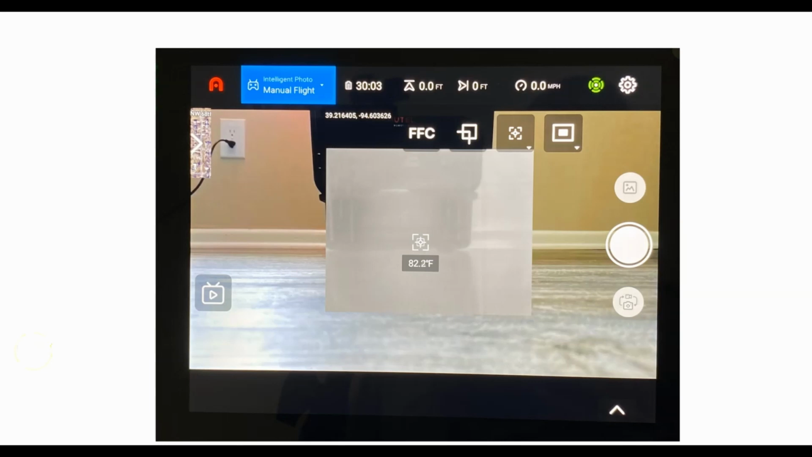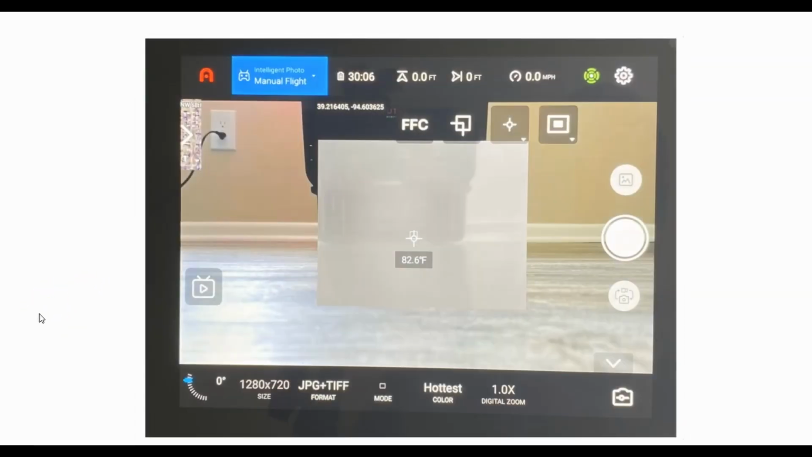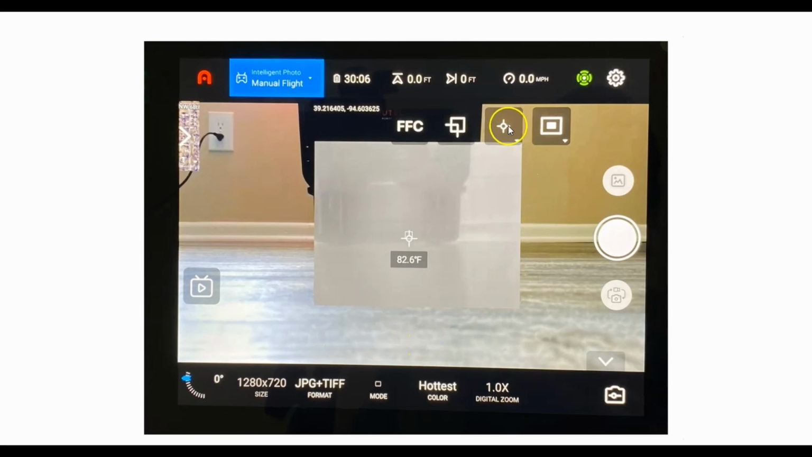And finally, I'd like to just point out a few things with regard to some of the other information you can see here on your screen. For instance, the reticle scale that you see. When you click on the reticle scale, you'll get one of three options, or two options, if you will. The first option is, of course, the point-specific one, but before we get to that, I want to actually talk about this frame right here.